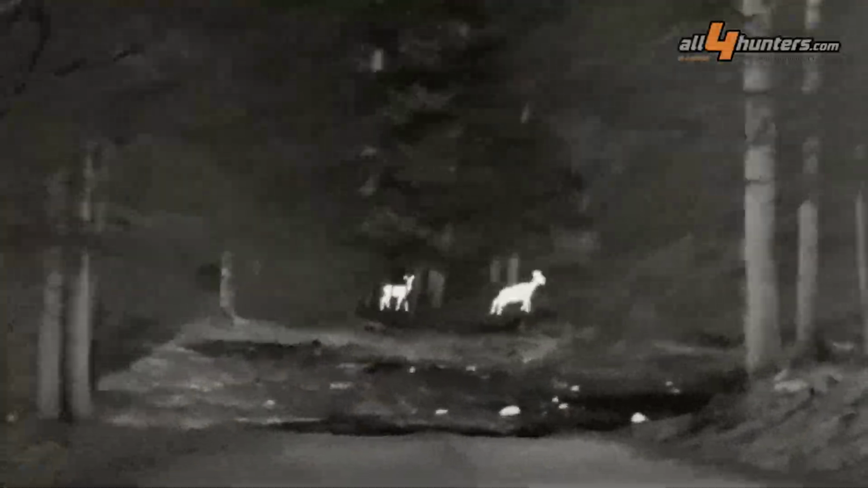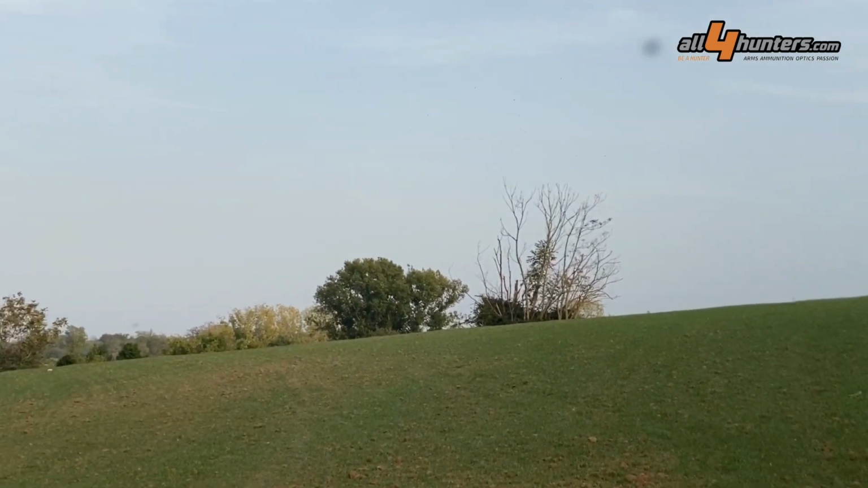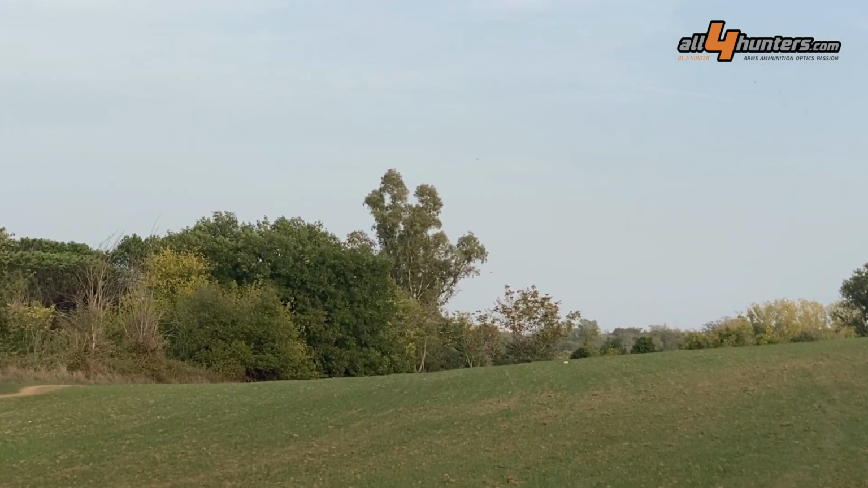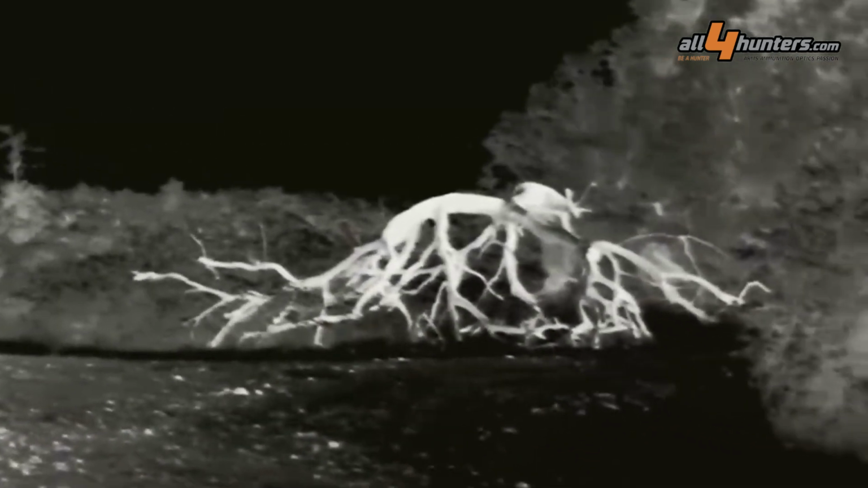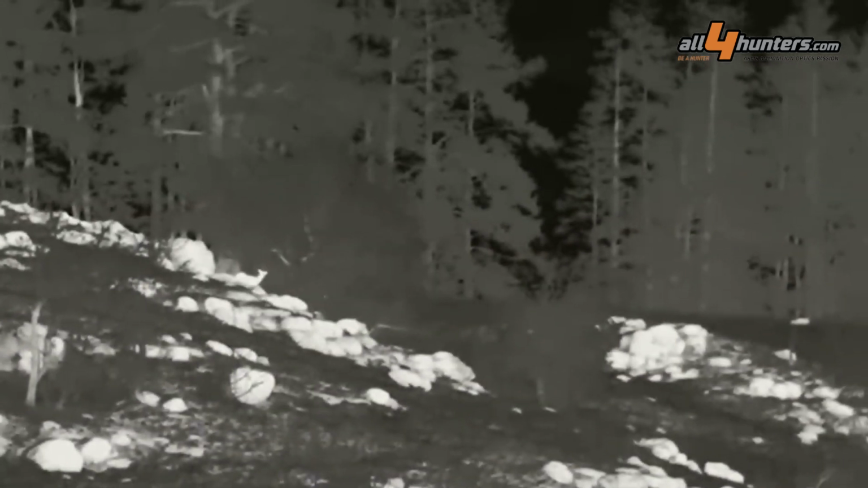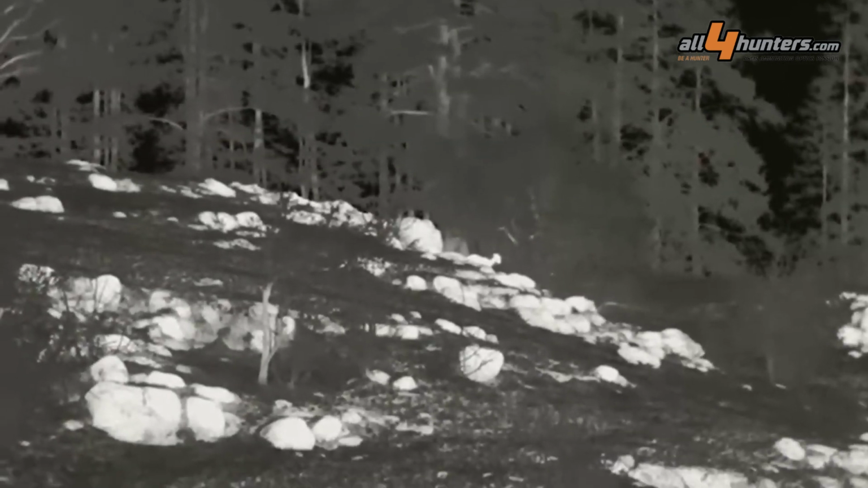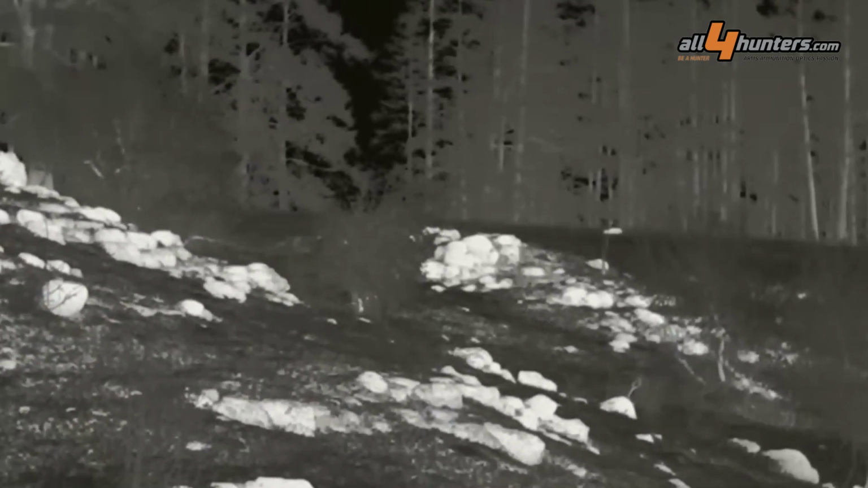Rain basically has no effect on the Gecko except for cooling down the ground and everything that's above it. On the field, under the sun, on the other hand, actually has an effect, and it becomes difficult to spot smaller game unless it is actually moving.